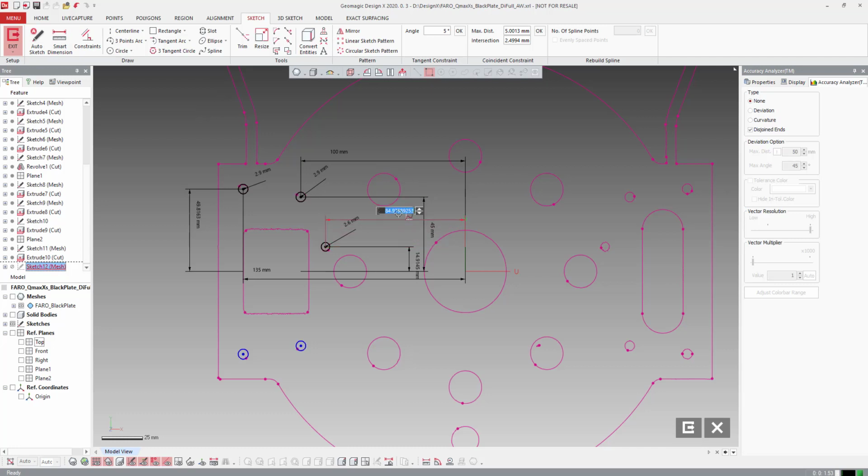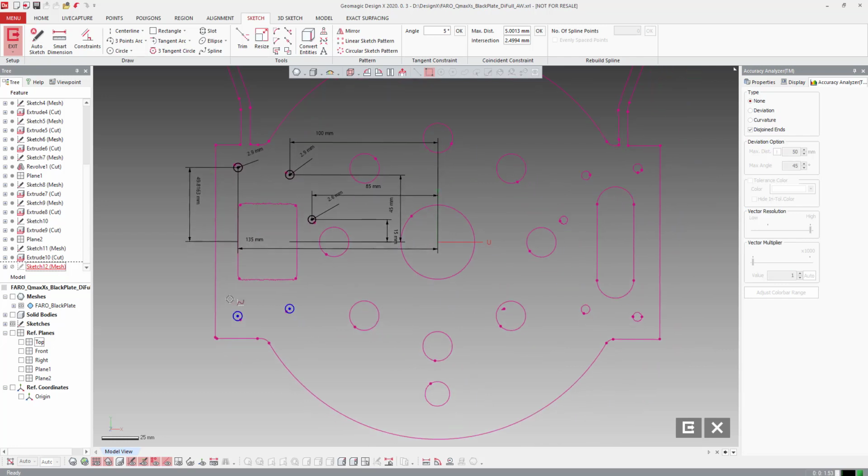Okay, so 85, 15. These are mirrored. Honestly, I can mirror that way and then mirror this way. It's just as easy to add some more dimensions and then do it all. It's not like we have to think. So it's easier just to click some dimensions here.